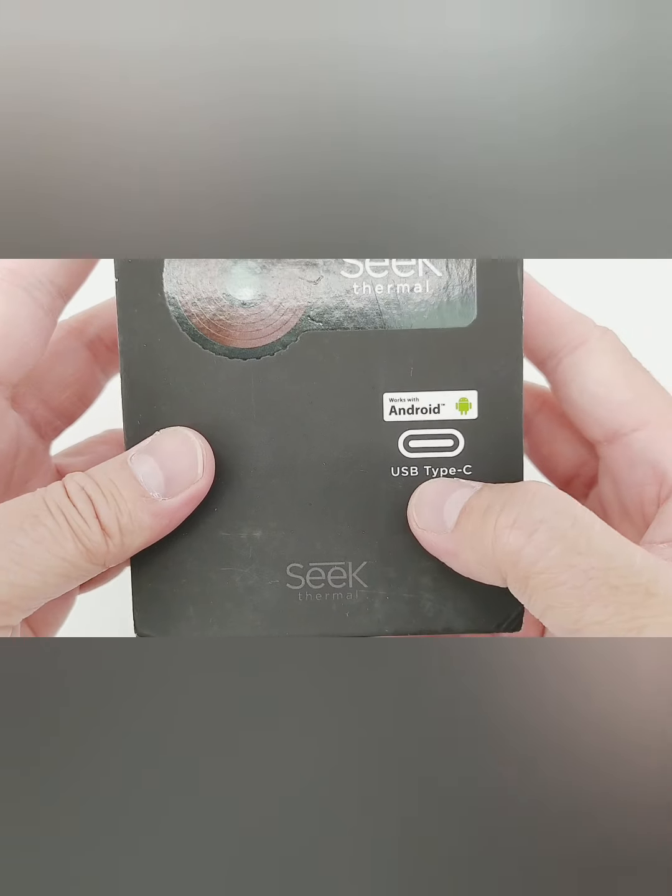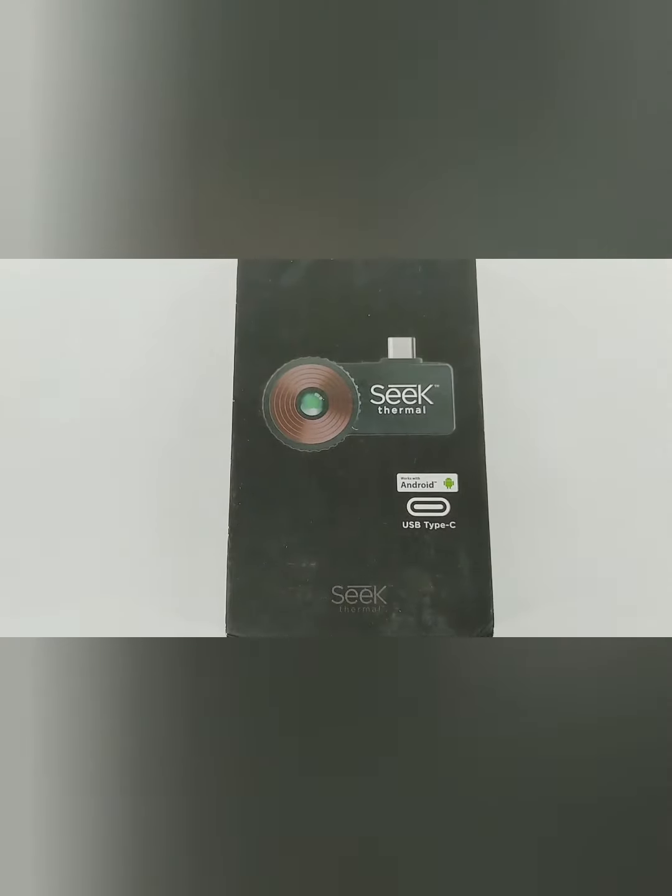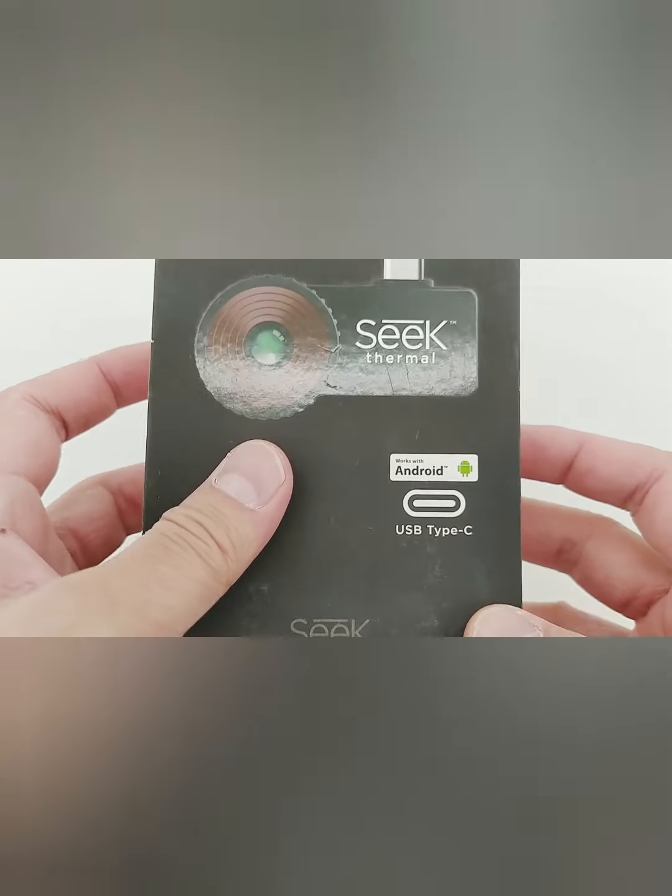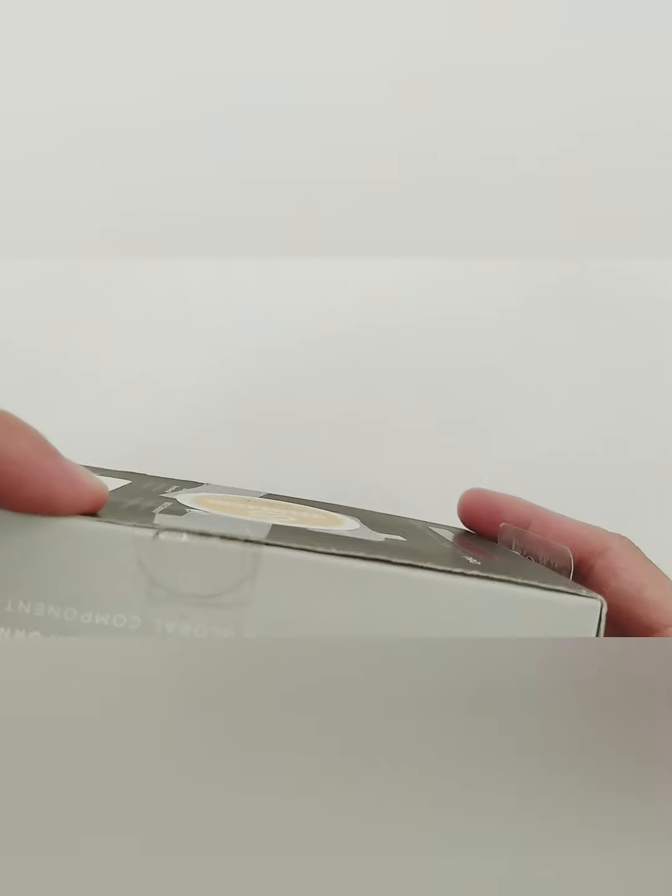It's a USB type C, so perfect for my Note 9 phone. It's the Compact Pro version, not the XR.